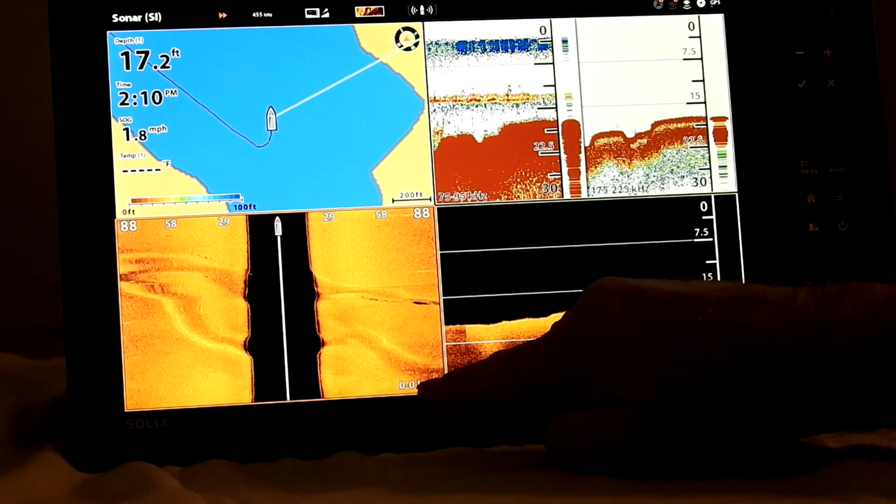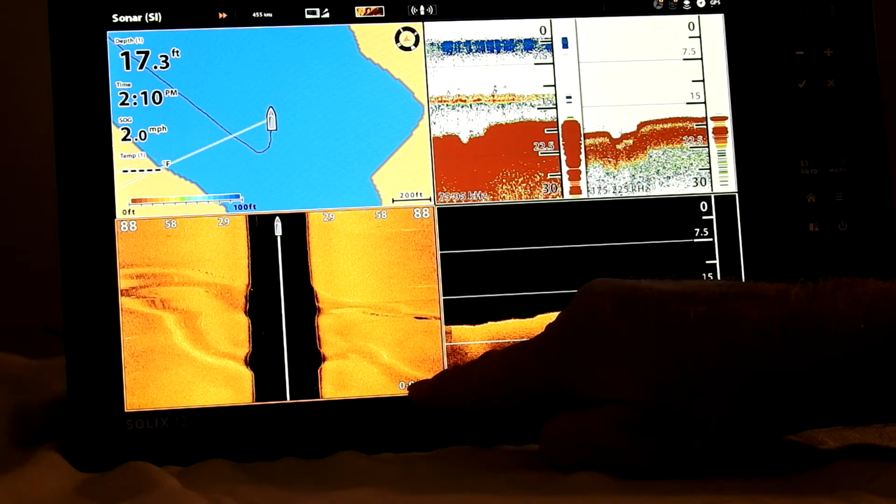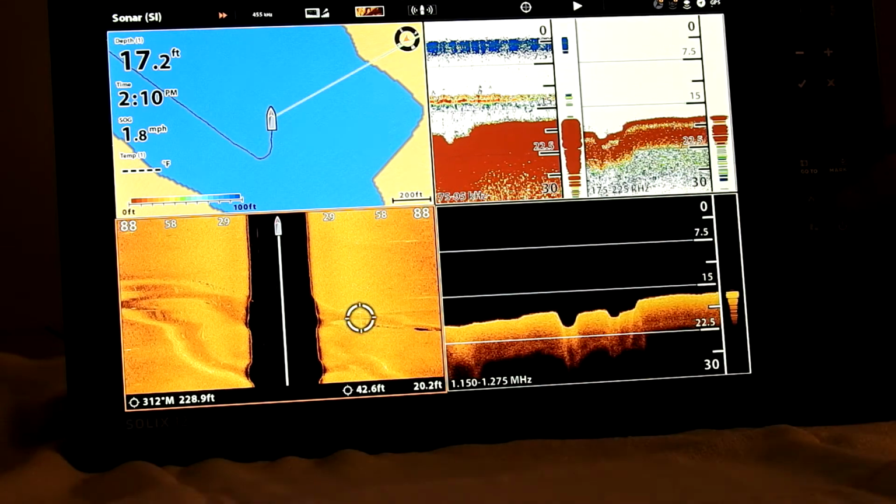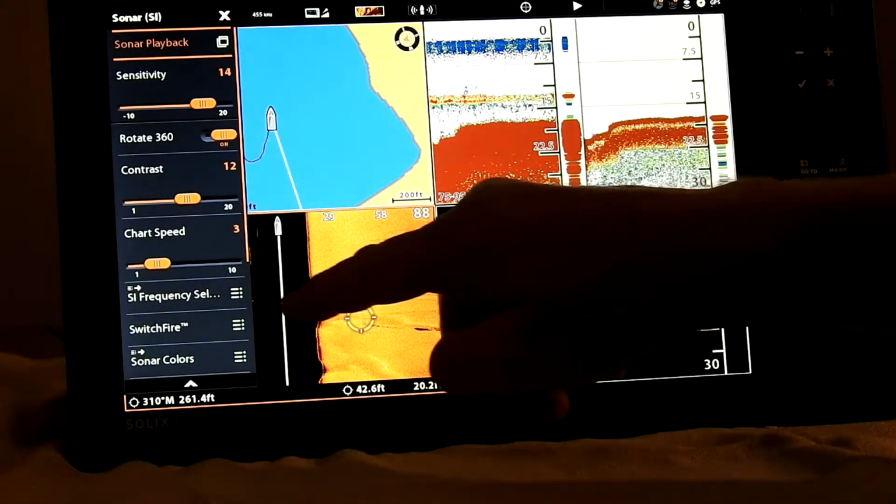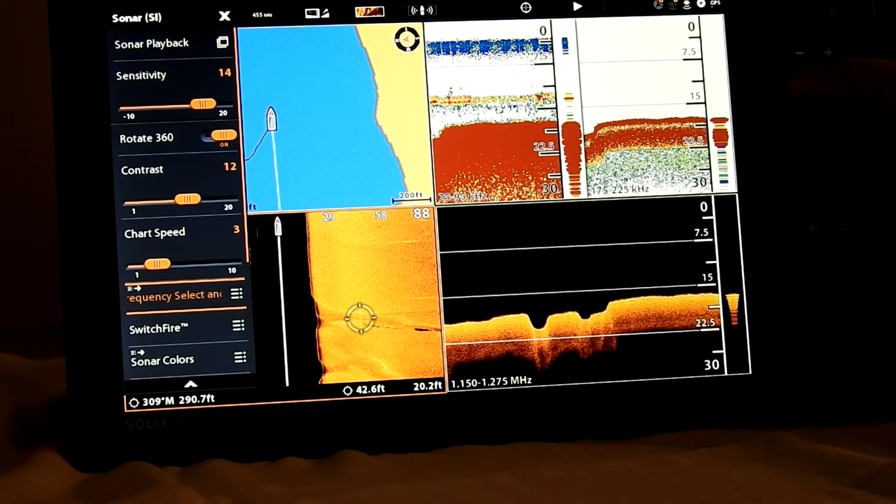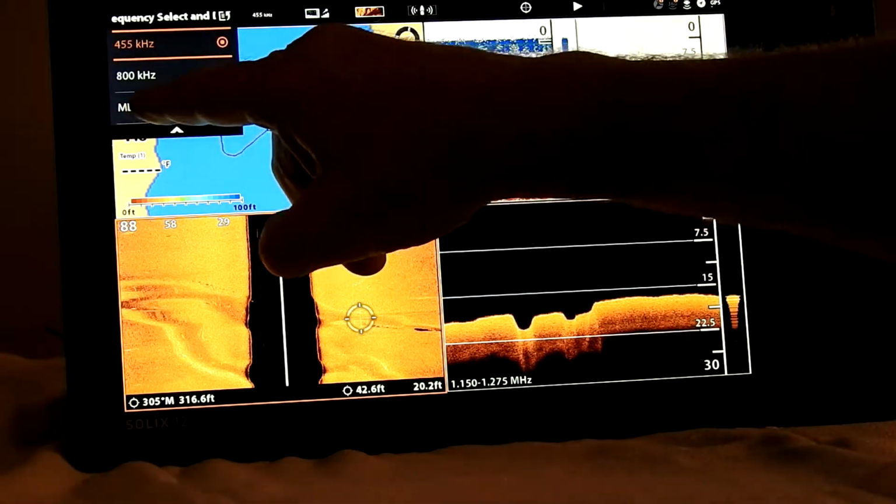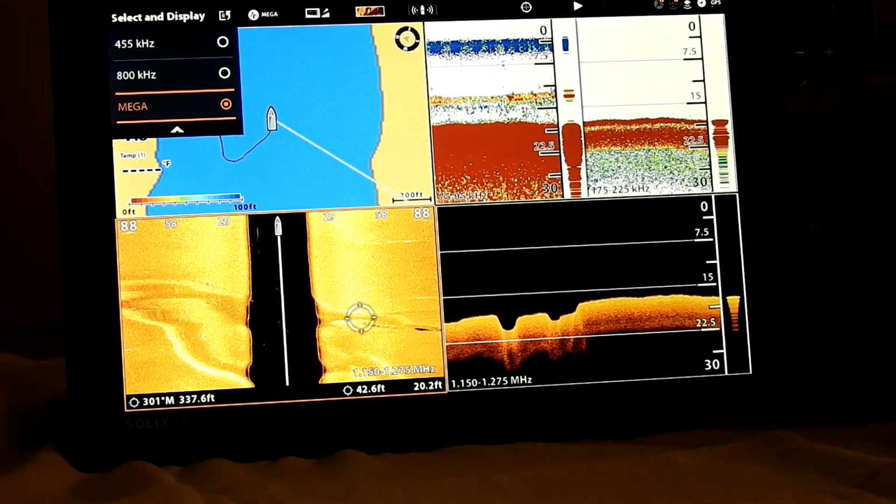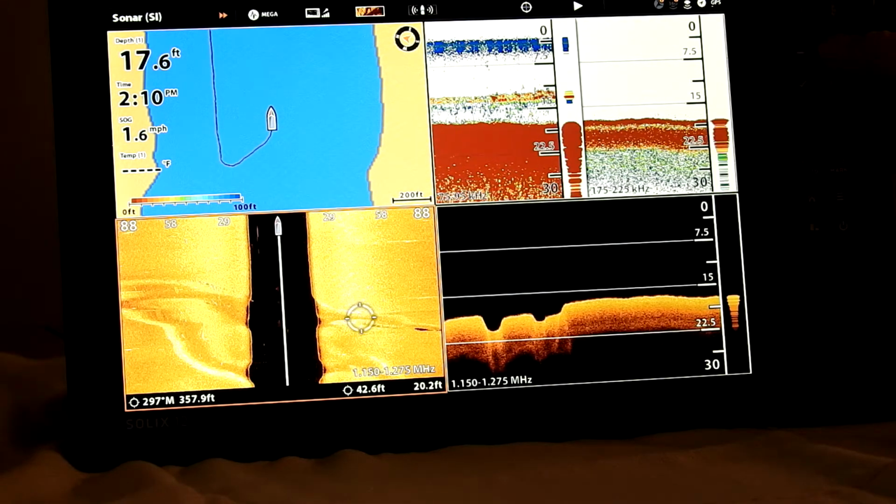And this one right here, it's set at 455. It's not on Mega right now, so let's just touch that. And when I touch that, that outlines that. We're gonna come down to our frequency, and we're going to change it to Mega. With Mega, you'll get a lot better view of that.